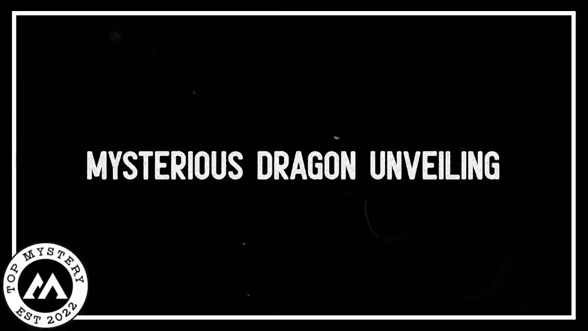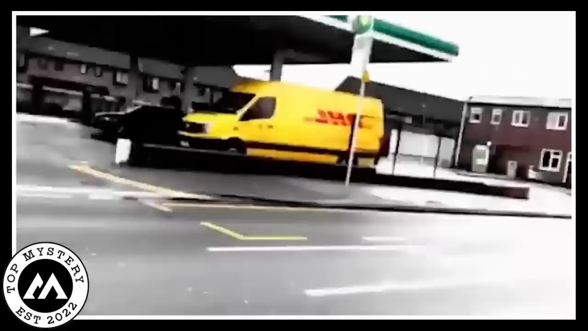Mysterious dragon unveiling. As the sun went down at Farnworth, something strange happened under the darkening sky. Cars moved along the streets, following the city's beat. Up above, the sky changed. Clouds gathered like a big secret about to be revealed. The air felt heavy, like rain was about to fall and wash over the ordinary town.